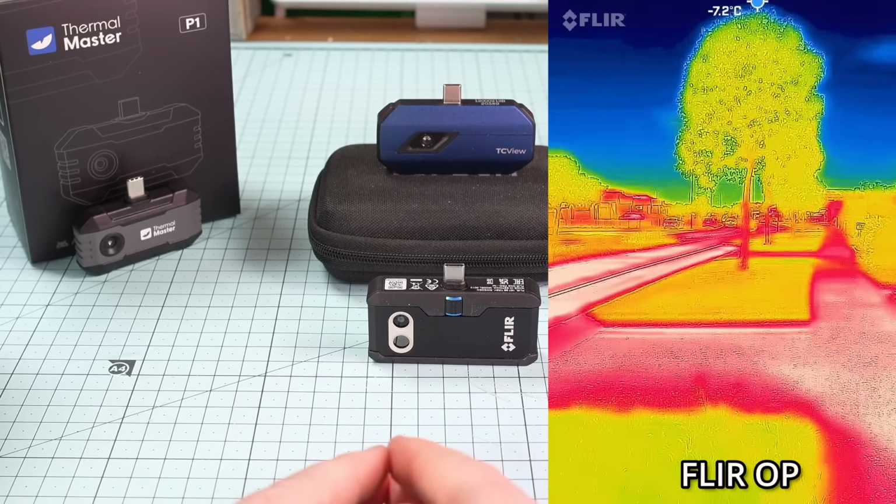P3, very similar, but with a little bit more detail again, a bit more variation again. Notice the color gradients on that one a bit more. Now the Topdon really highlights the heavy filtering or AI smoothing or something that it's applying. It makes for a much prettier image, but the P1 and the P3 are delivering way more detail, which is usually what you need in these situations.